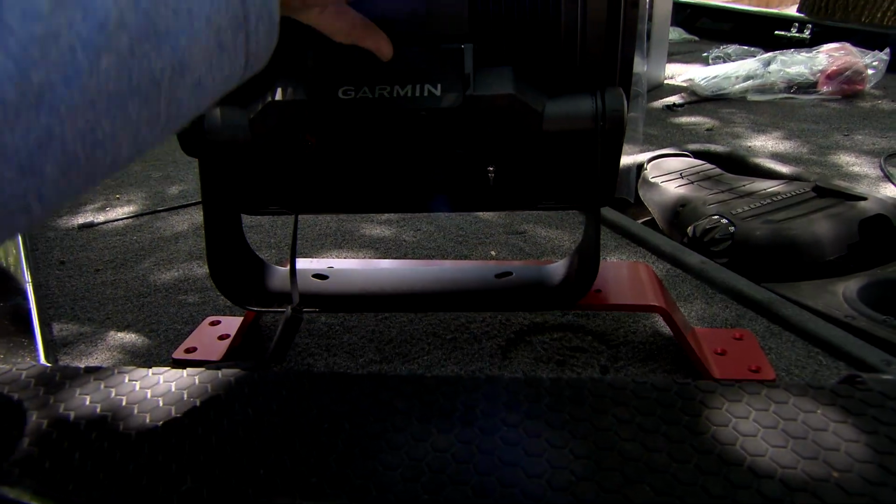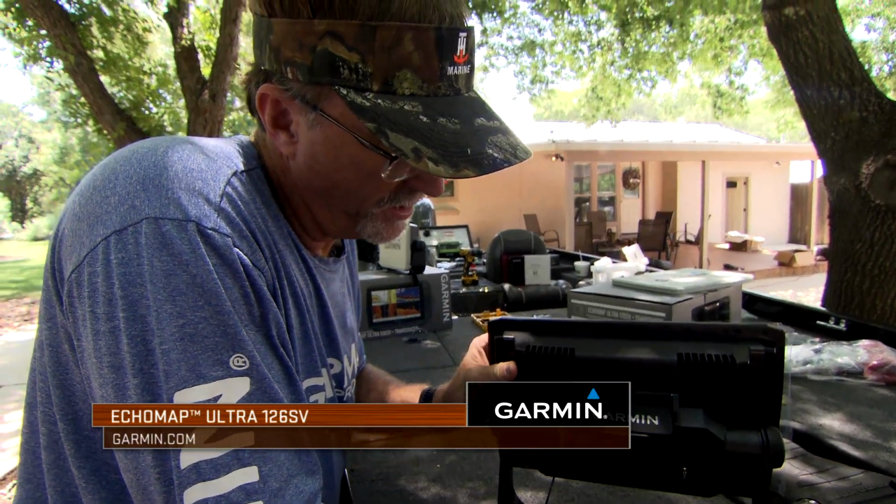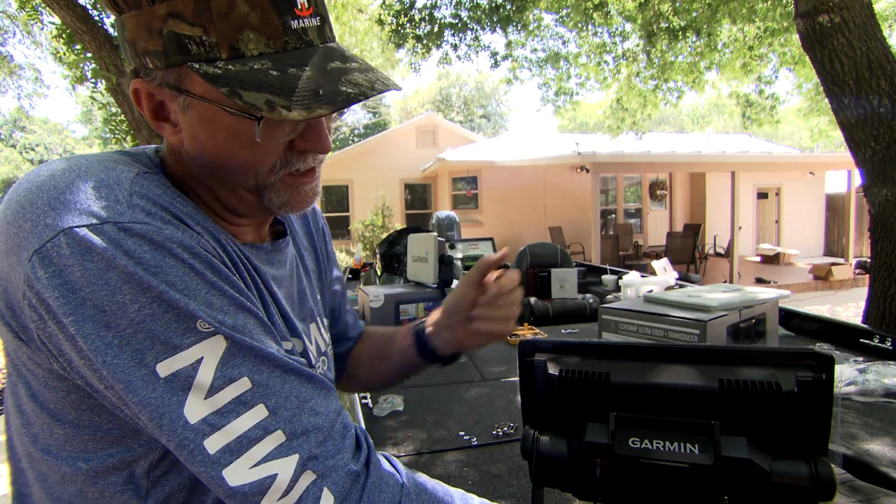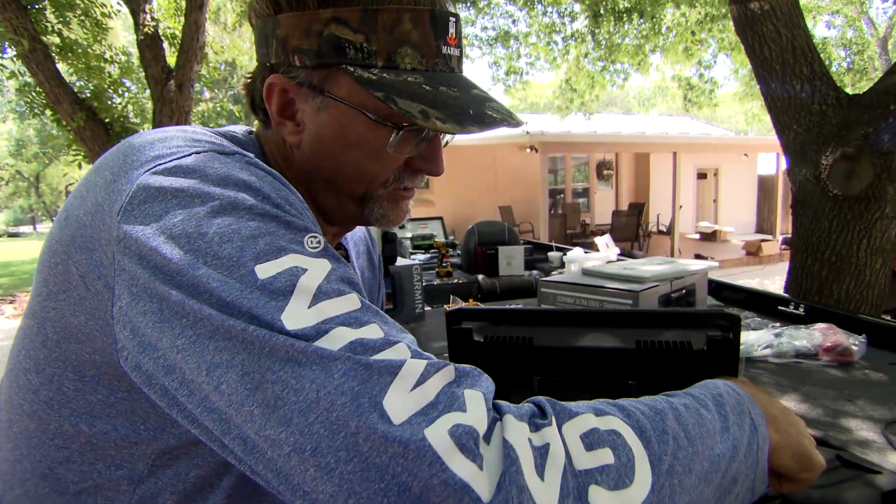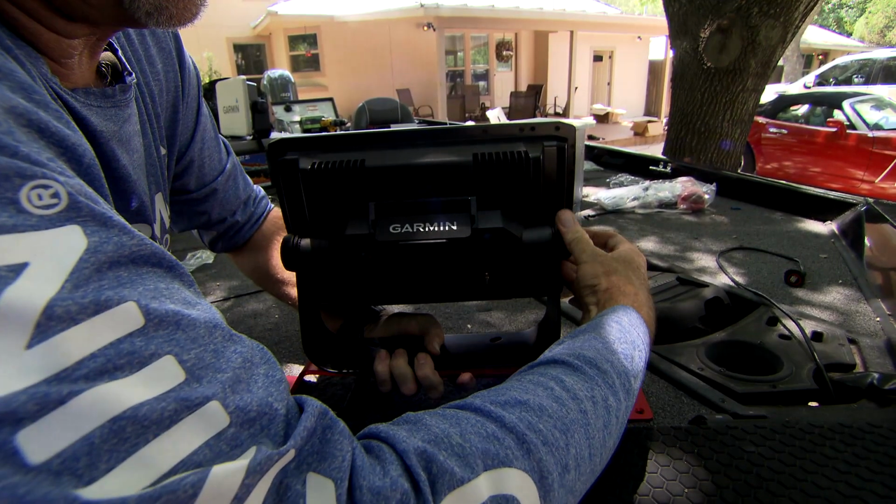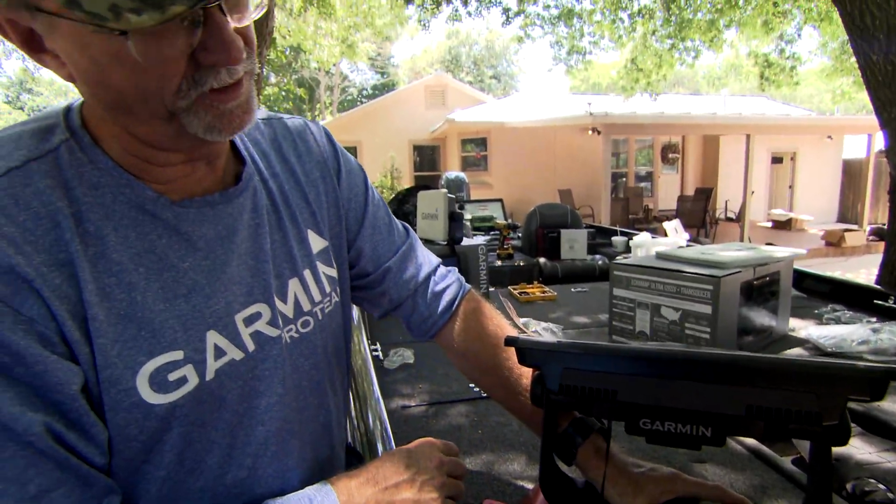One of the things I always like to do when I'm mounting a unit, I really want to think about how I'm going to set it up and kind of come through and adjust it to all that. No doubt about it, before I start drilling any holes, that's about how I would typically use this unit.